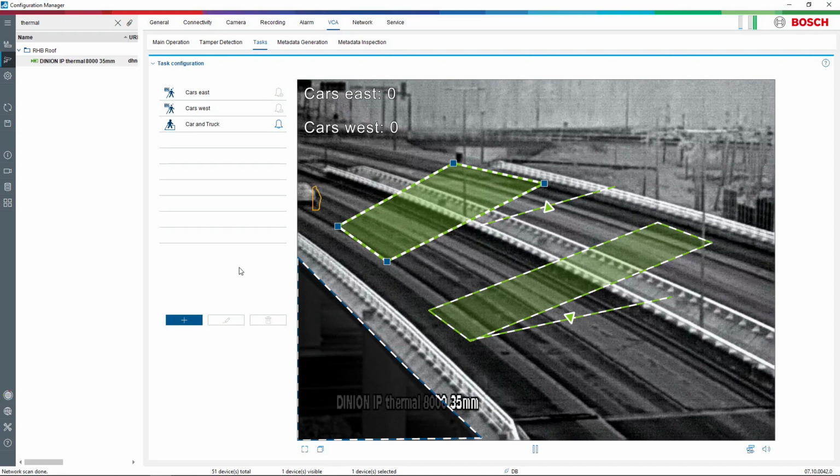So if there are cars coming, it will start to be counted again, going west or going east, as a completely different task in this camera. Since we can have 16 different tasks in a camera, you can create a lot of nice scenarios, a lot of nice alarm and event situations, including data that is generated for other things than just security. So if you would like to have, for example, statistics about how many cars going west have been speeding over 100 miles per hour or 100 kilometers per hour, you can actually make an event like that. Really nice one.